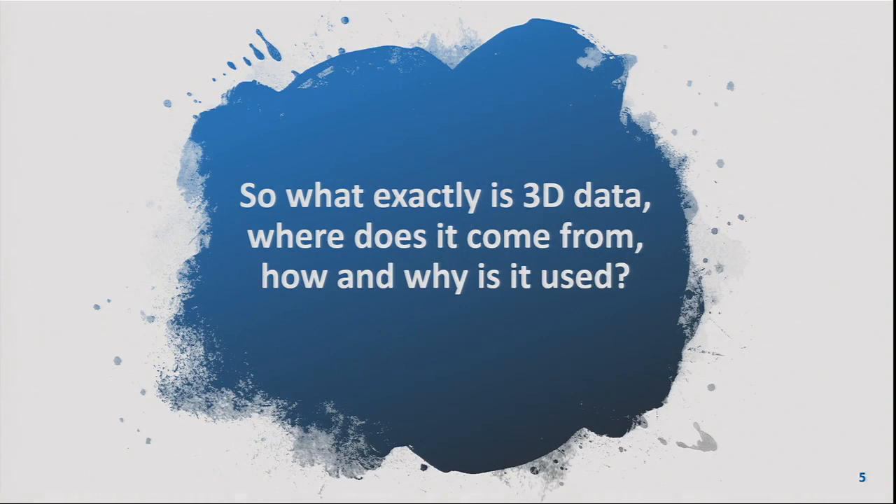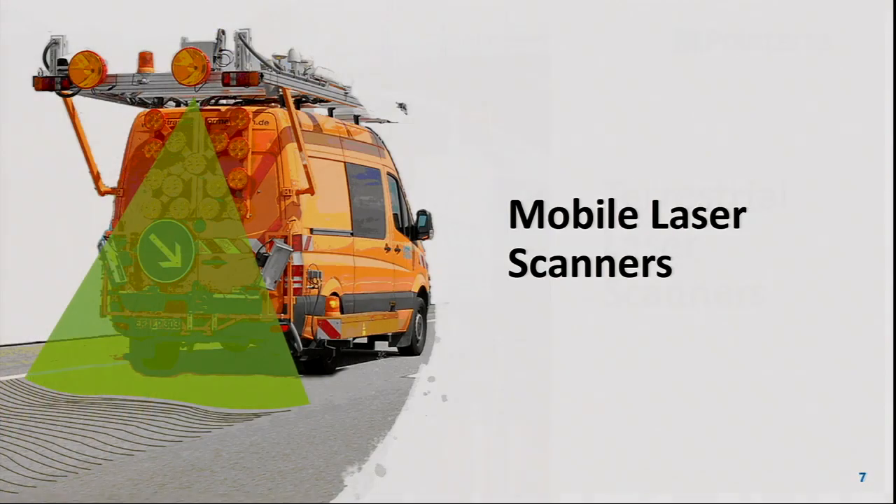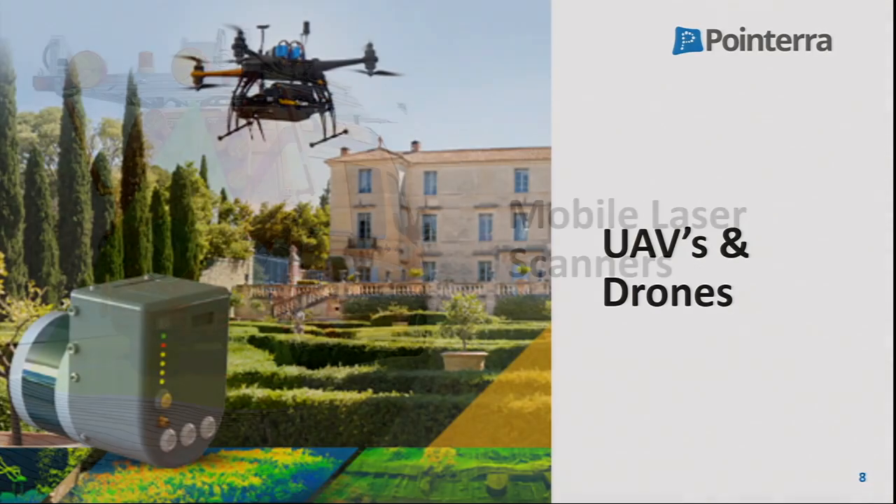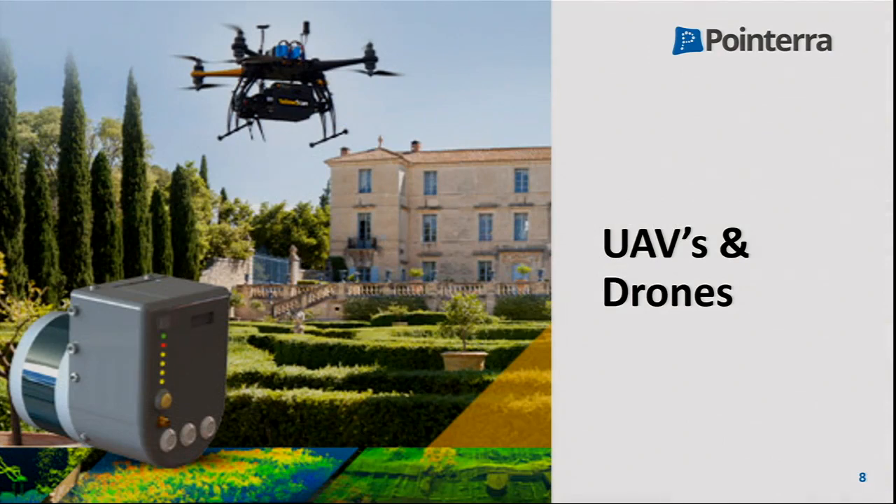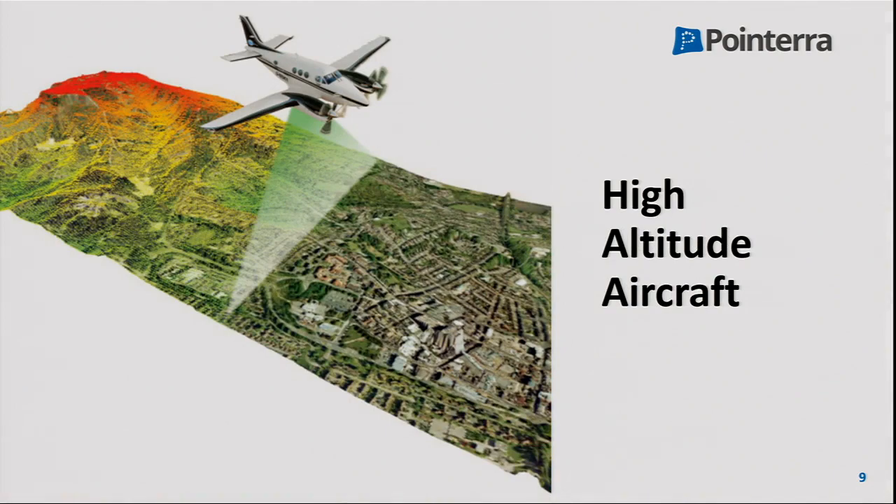So the next question is, what is 3D data? Where does it come from and why is it used? Back in 2007, when I first got involved in the sector, it was $250,000 sensors parked on tripods like the one you see there. But more recently, they've become mobile and even embedded in driverless cars. And then they've moved to drones and, of course, high-altitude aircraft.